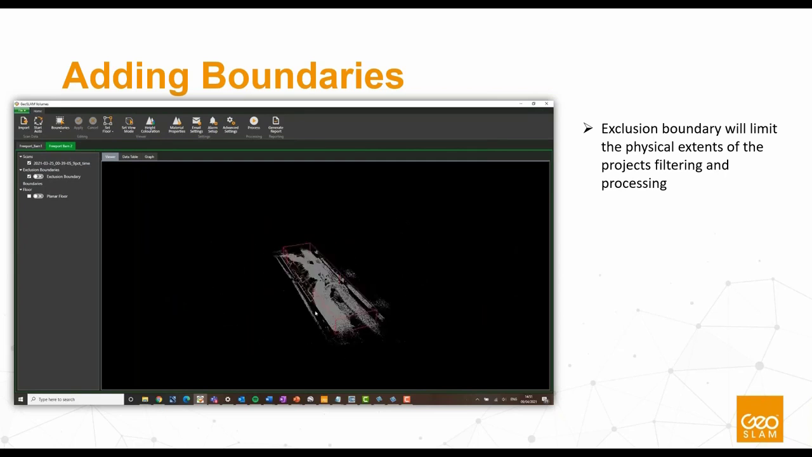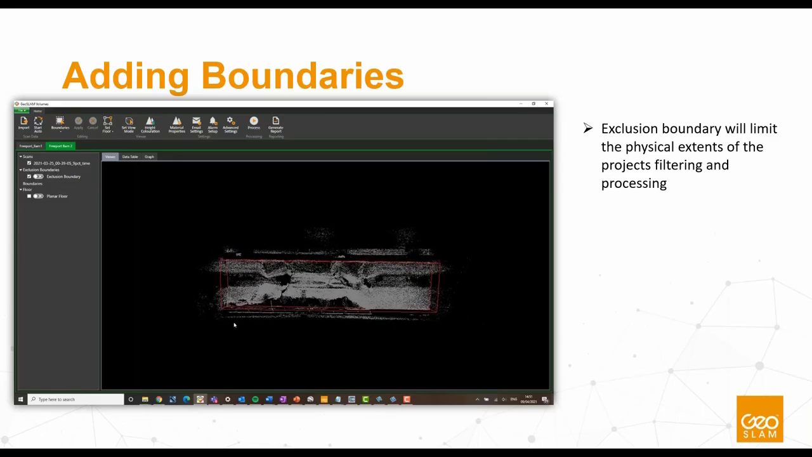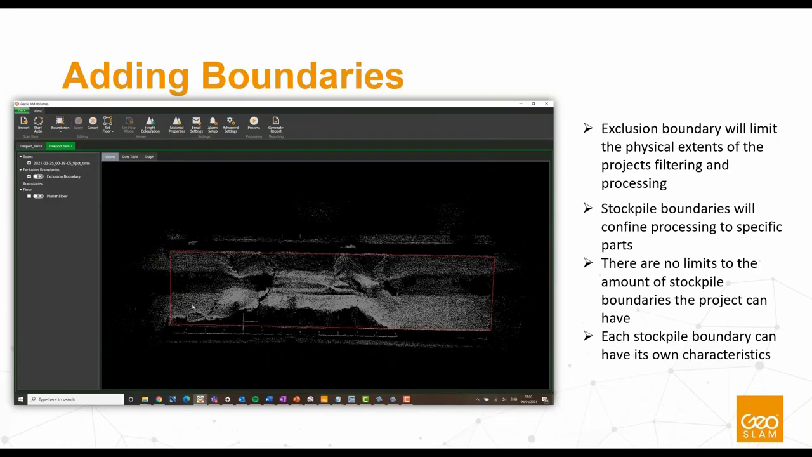So in this example, we've just set the exclusion boundary. We're just telling the program that anything outside of this boundary, we don't need to worry about. We're just focusing on that one area. Then we set up the individual stockpile boundaries.